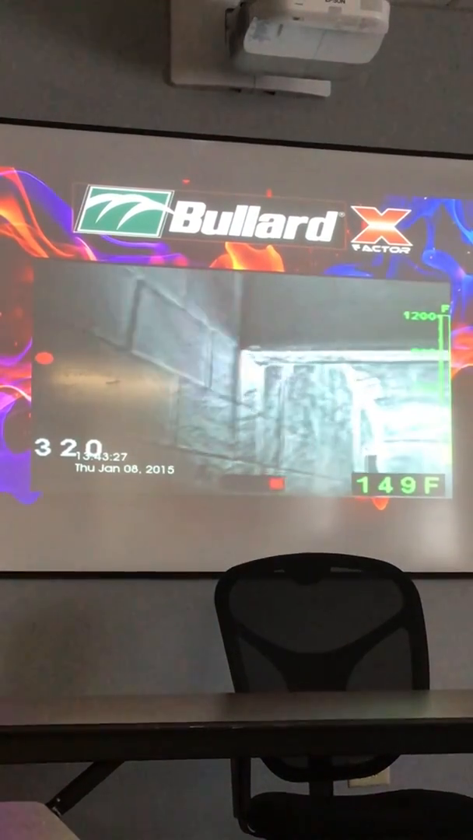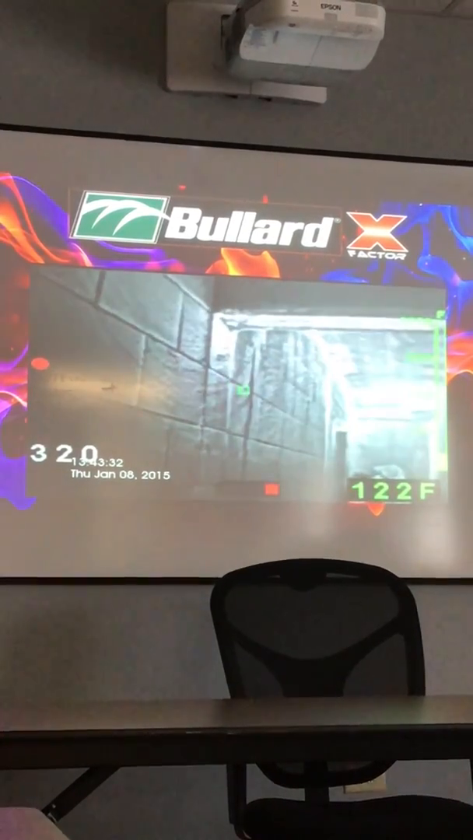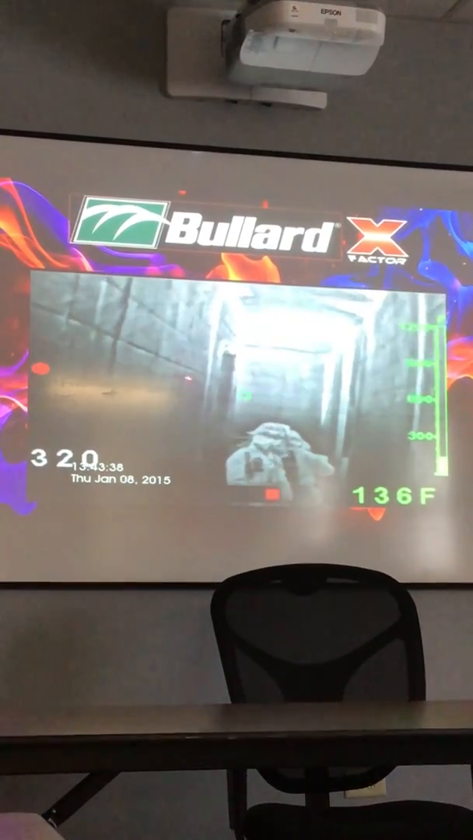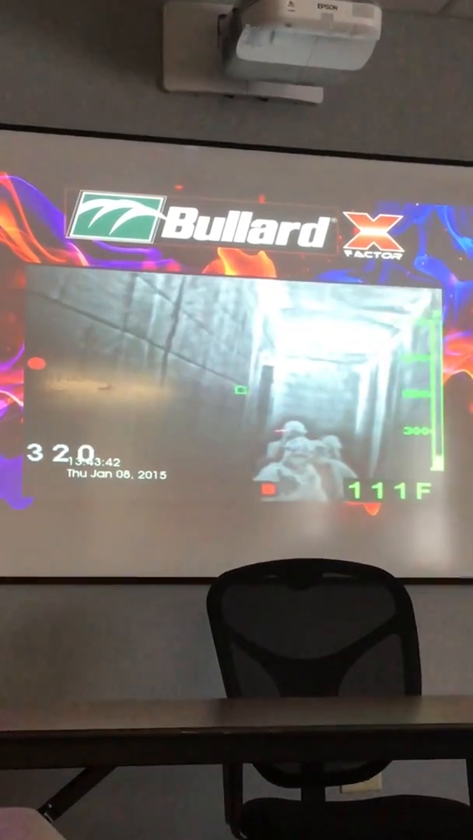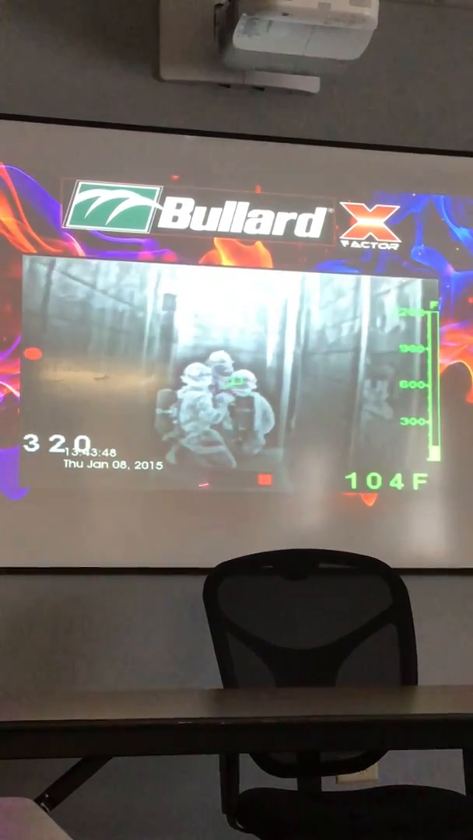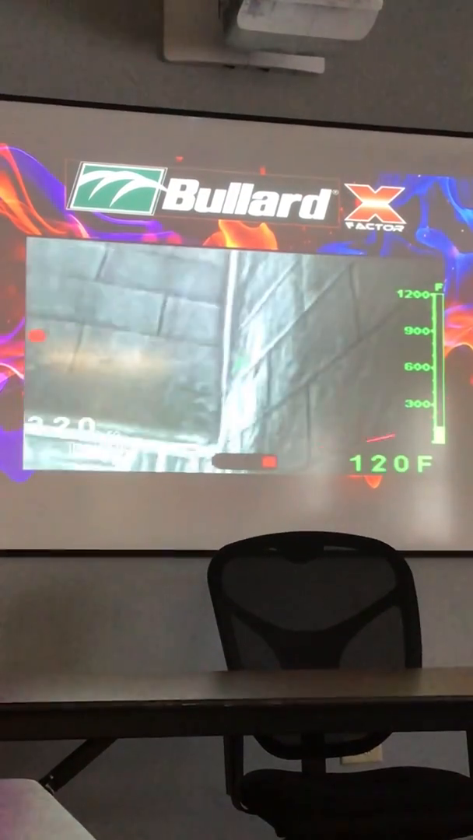Here's a quick little video. This video was actually taken with the predecessor to the camera that you guys have. The cameras that you guys have have a little bit better technology inside, a little bit better picture. But this does a good job of showing you. You can see the thermal layering here on the side of the wall. You'll be able to see flow path here. You can see the details in the bricks. When the firefighters walk down the hallway, you'll be able to see the detail in them. Then they'll turn and walk into a burn room. Everything that's over here wouldn't be on your camera. Just everything here will be on your camera.